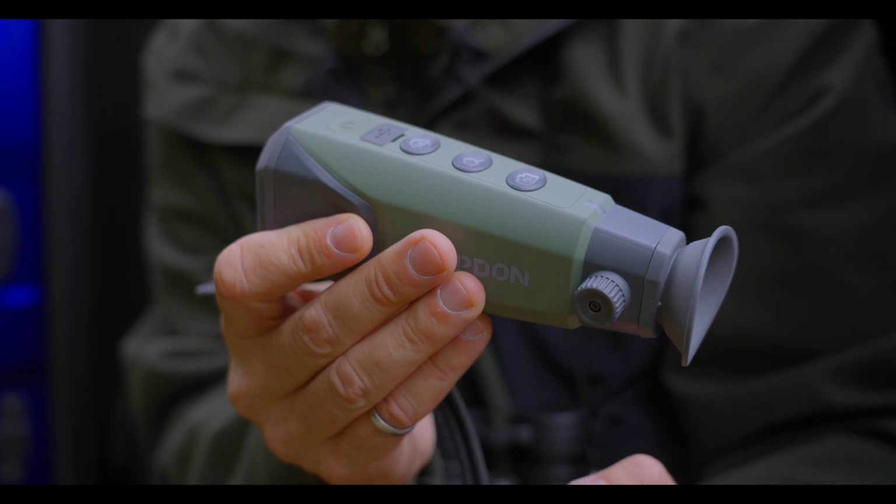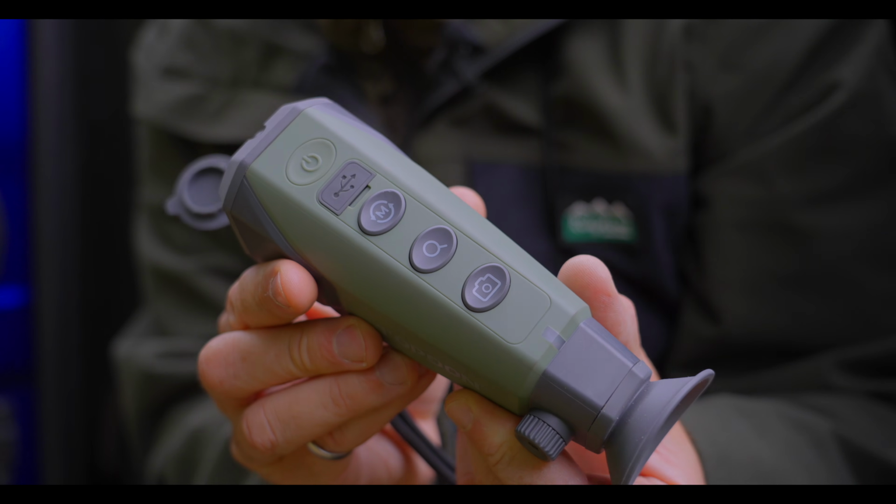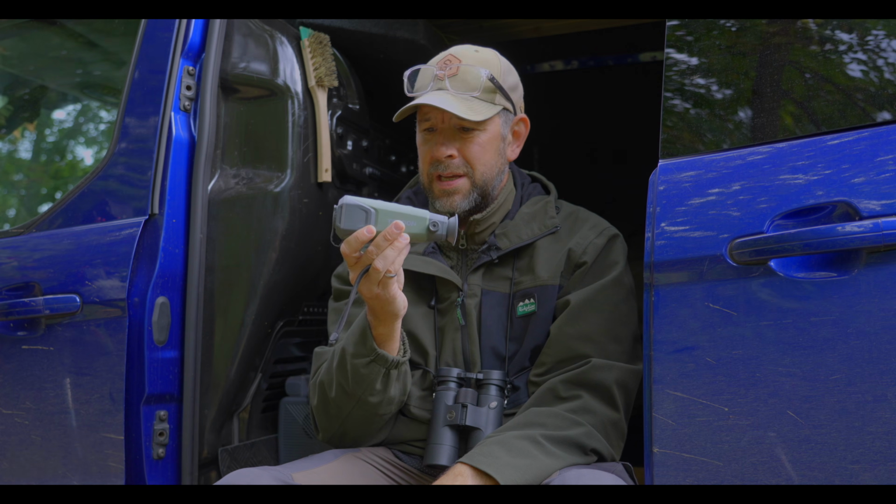I can't recommend getting a thermal imaging camera enough. If you're into wildlife and you want to spot things in the shadows or in the darkness, or you just want to try and locate a species, this is incredible.